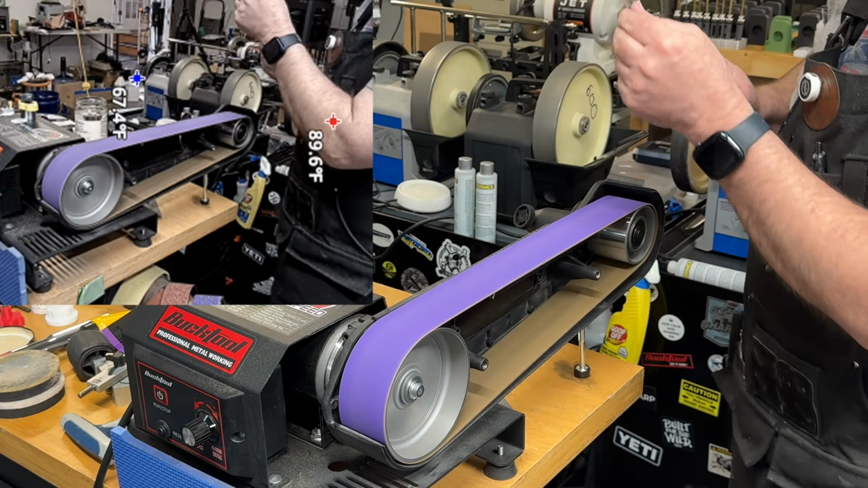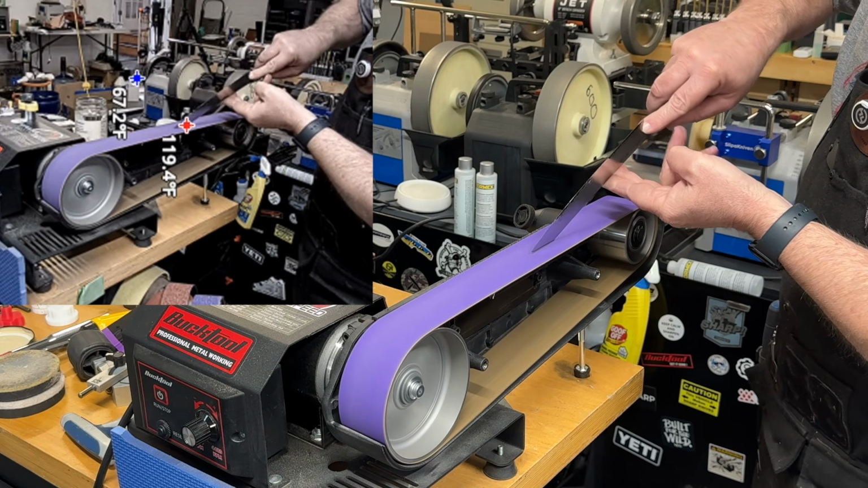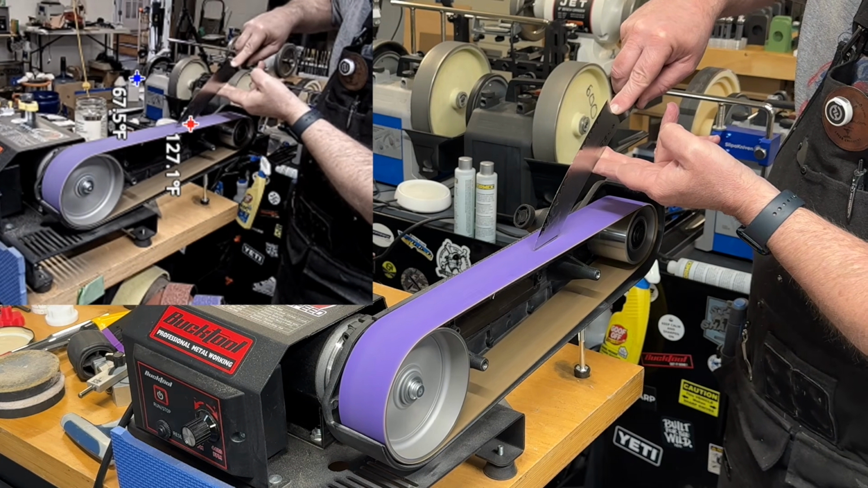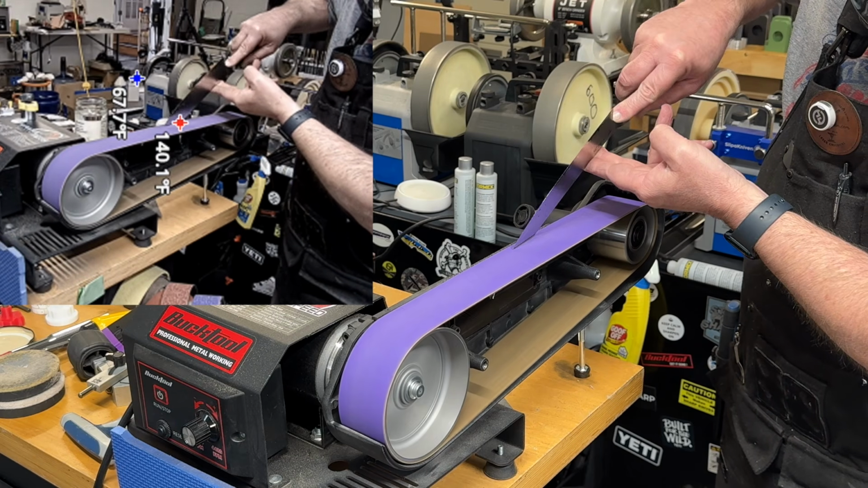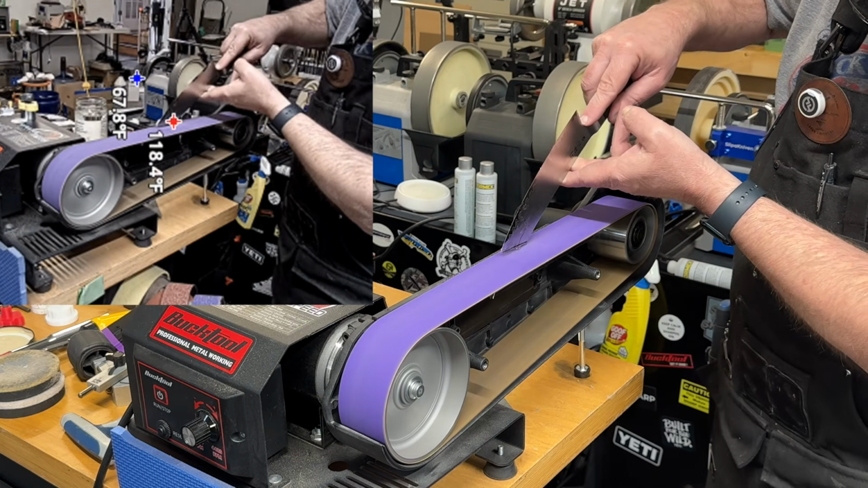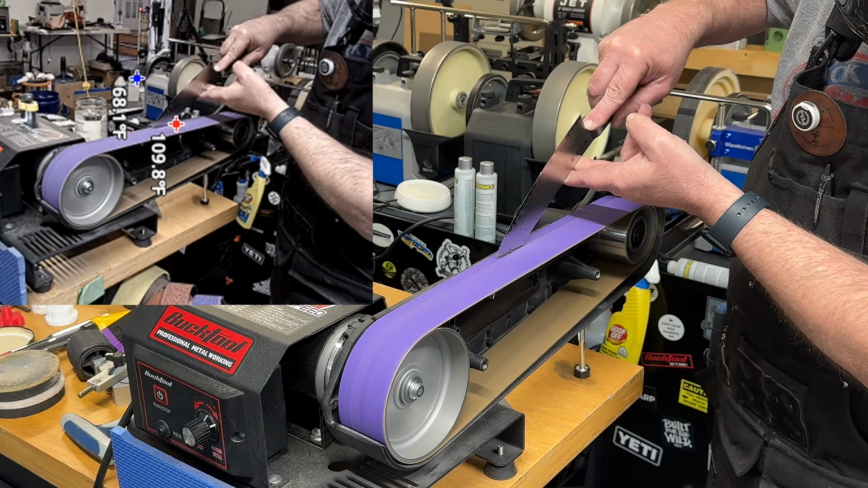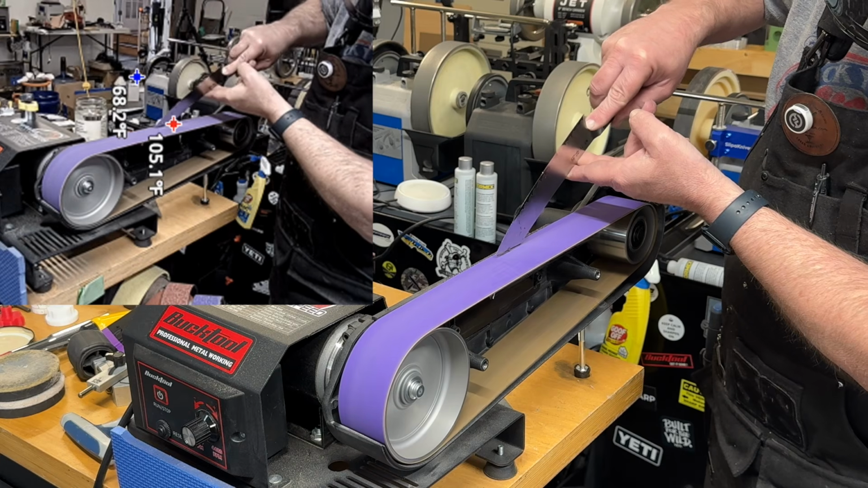And again, it looks like the top temperature we ever hit during this entire grind was about 180. I saw 180 there for a split second, and that's it. For most of the time, it seems to be running around that 130, 140 range or less, depending on how long I stay on that belt. But we've never broken that 180, I don't think, at all, which is nice to see.